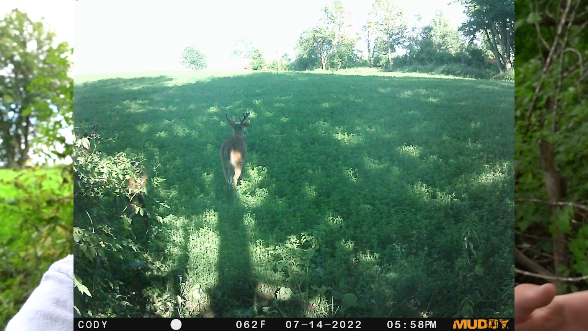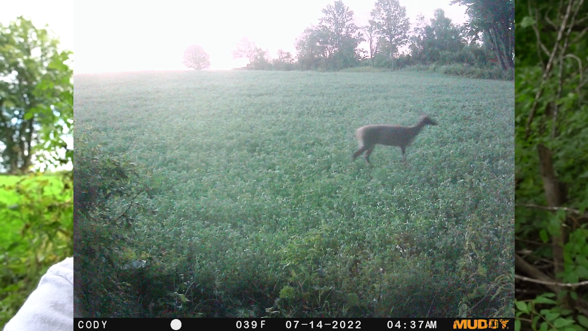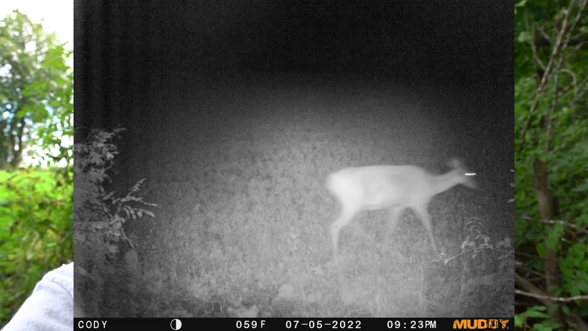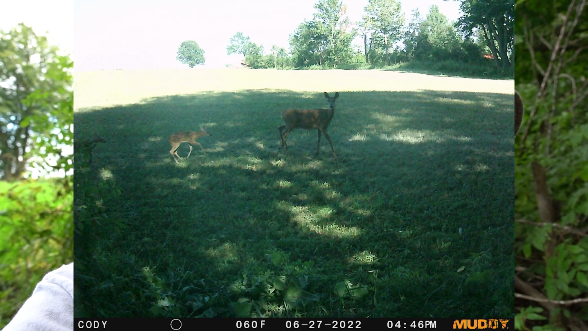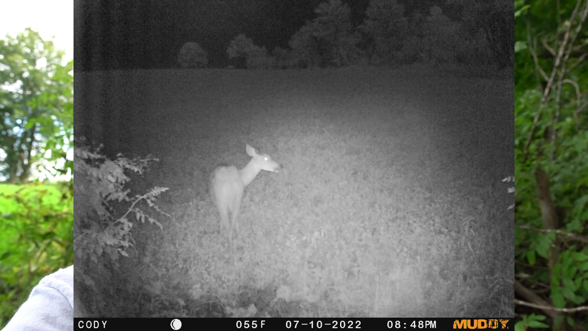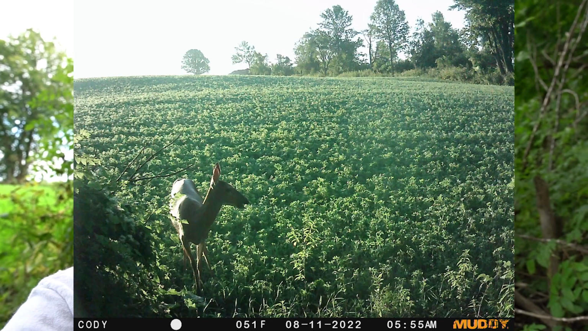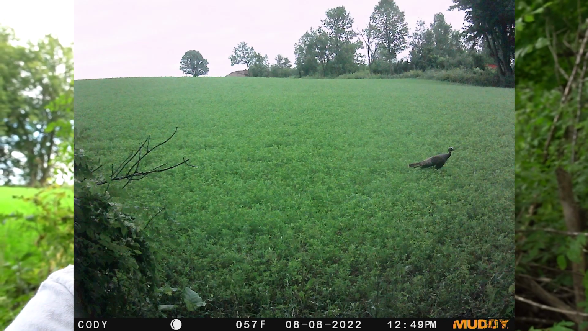Like I said, again, I haven't gone through all the photos, but there's definitely a lot of deer movement on this field edge. I've got tons of does and fawns. Unfortunately, those were the only 2 bucks that I've got on this camera so far, but there are a ton of does and fawns moving around on this field edge too as well. So that's great to see. I'm really excited about those 2 bucks, so I really hope that we start seeing them on some other cameras on the other parts of this property.